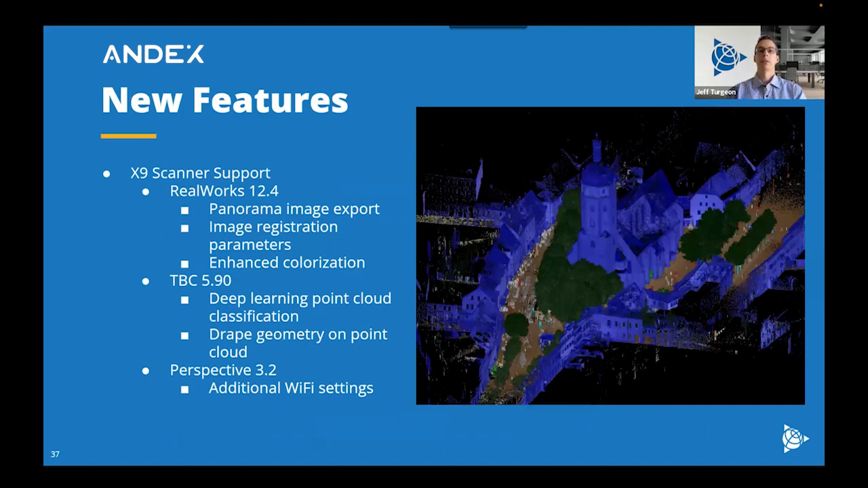And then with the new release for the X9, we obviously have new software releases. So a little bit of a spoiler for TBC on this one. They're not quite out yet, but they will be very soon. The additions that you're looking for in RealWorks, we have 12.4 that came out end of April, and then 12.4.2 recently updated last week when the X9 launched. And this will have full scanner support as well as the panorama image export. So those JPEGs that I mentioned earlier coming out of the industry standard.